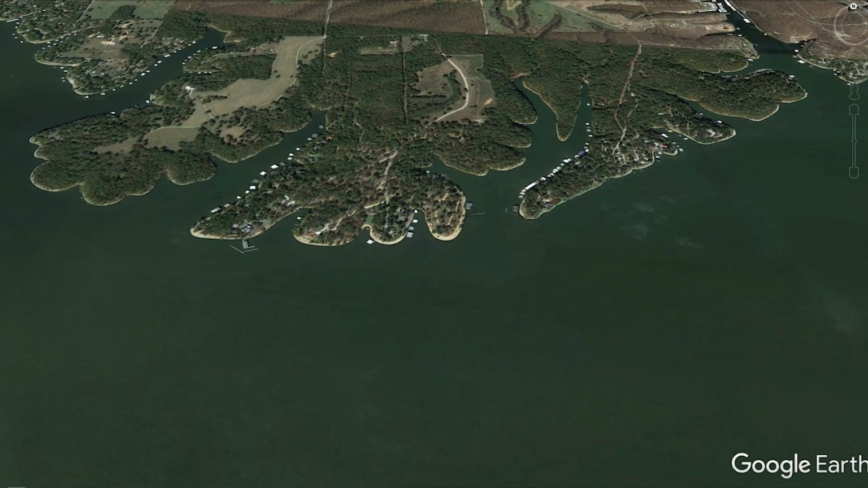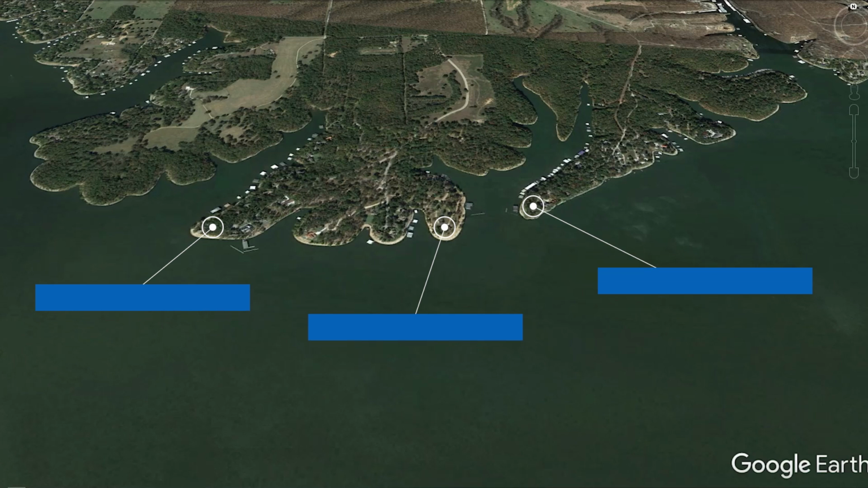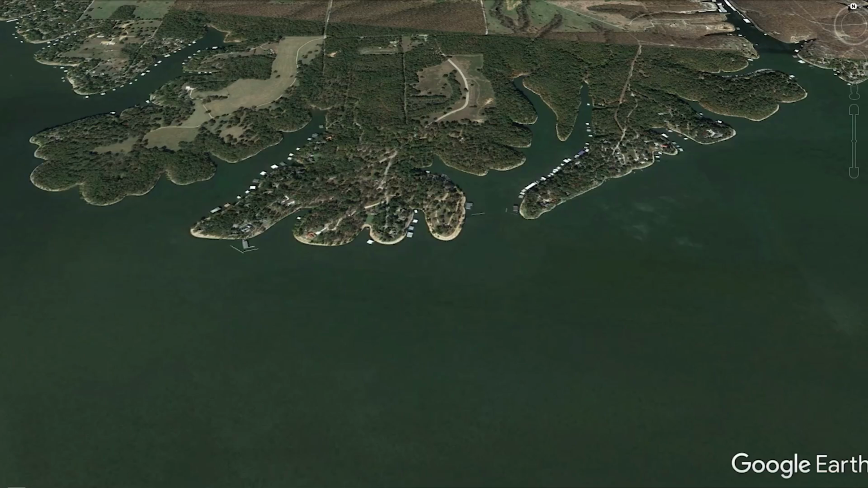I started my search on some main lake points. These points looked really good and I saw some bait fish and fish on them, but the fish weren't grouped up due to all of the boat traffic from recreational boaters and wake boaters. This forced me into another creek.